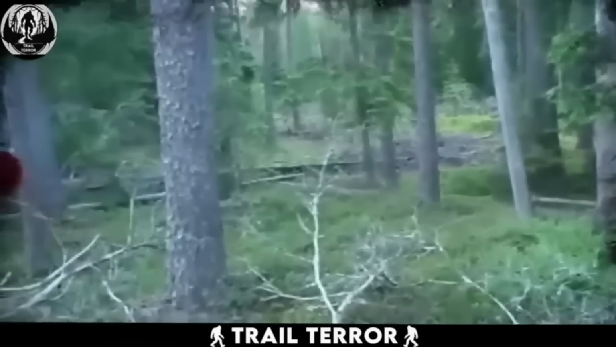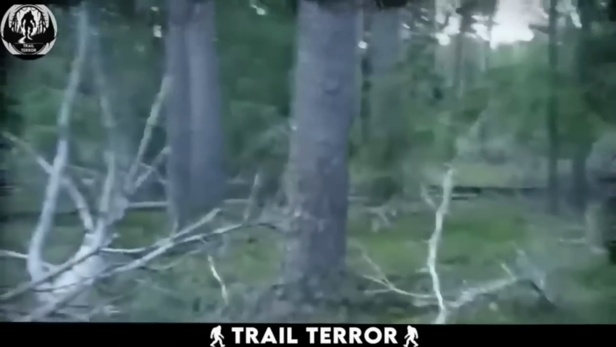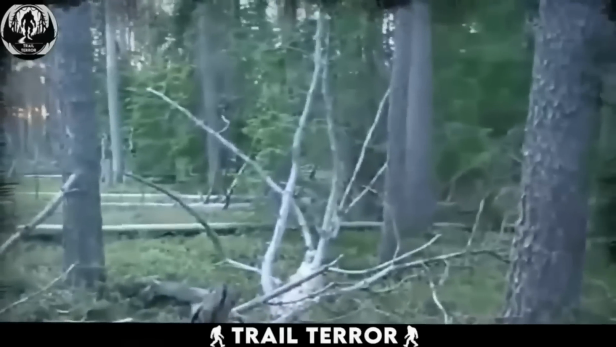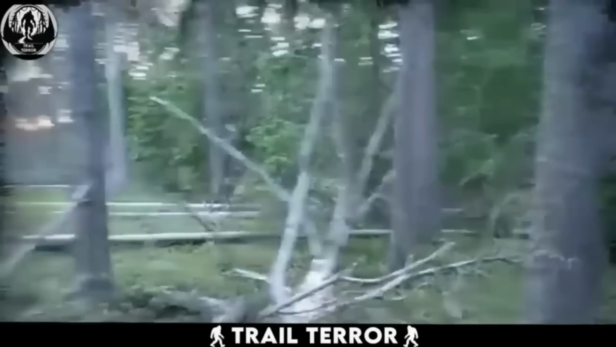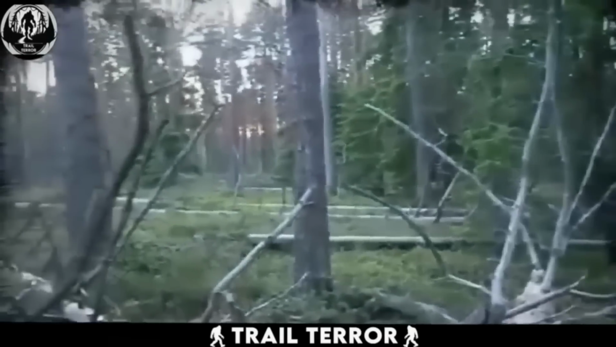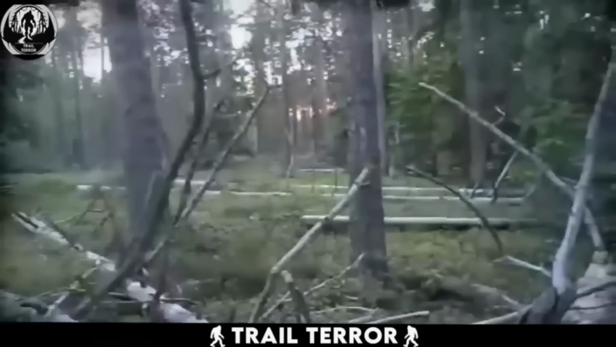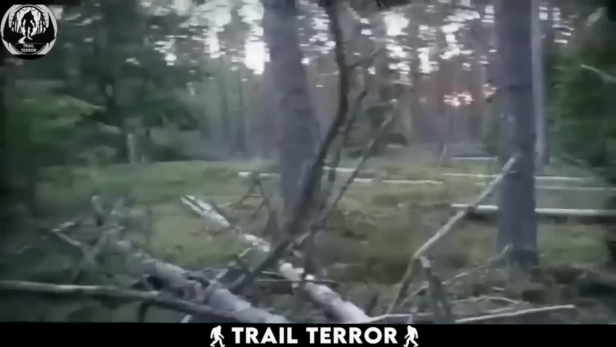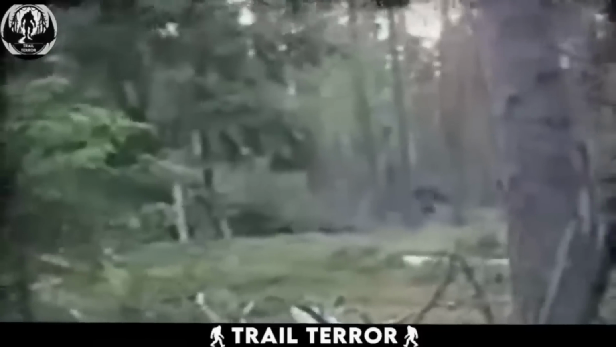In this intriguing video, somewhere out in Russia, a man is out in the woods during the day with his kid, enjoying the natural surroundings. While filming their adventure, he unexpectedly captures something remarkable on camera. Behind the trees, a large, hairy creature can be seen running.